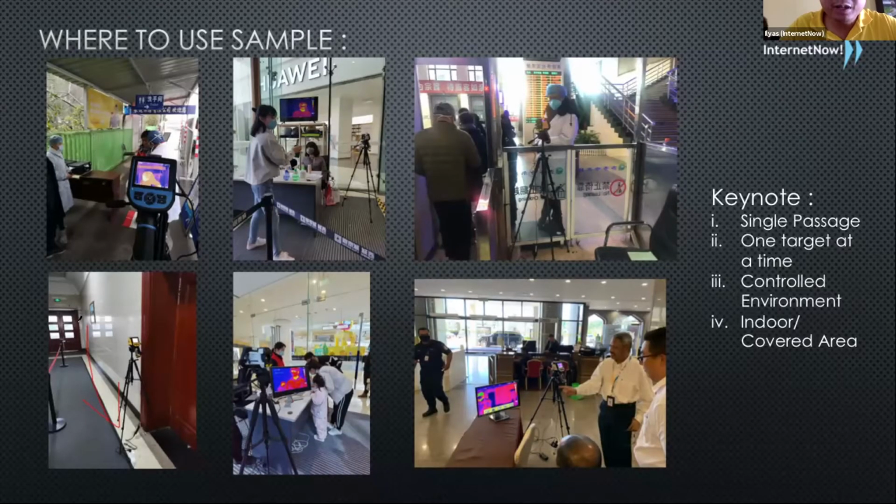For example, in this queue, we can scan this particular area. Since everybody has to go through that area, we can automatically scan those people. So it's suitable for a single passage. We will scan one person at a time, and normally this is for indoor areas.